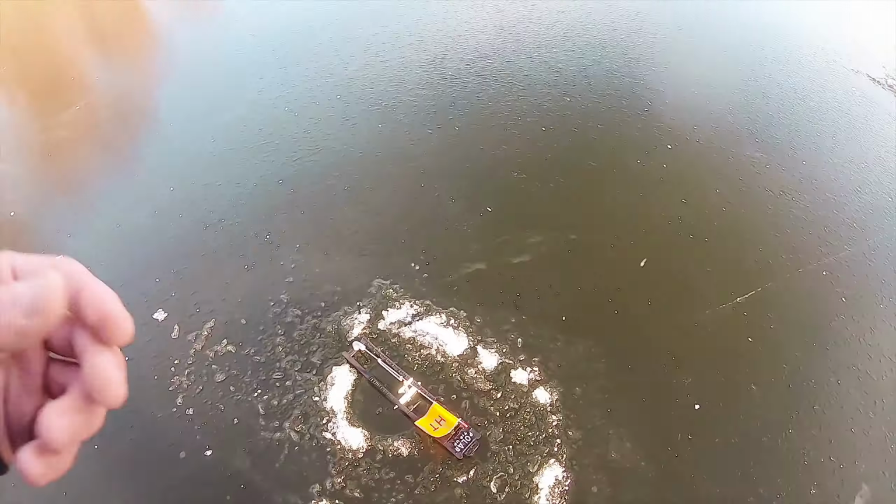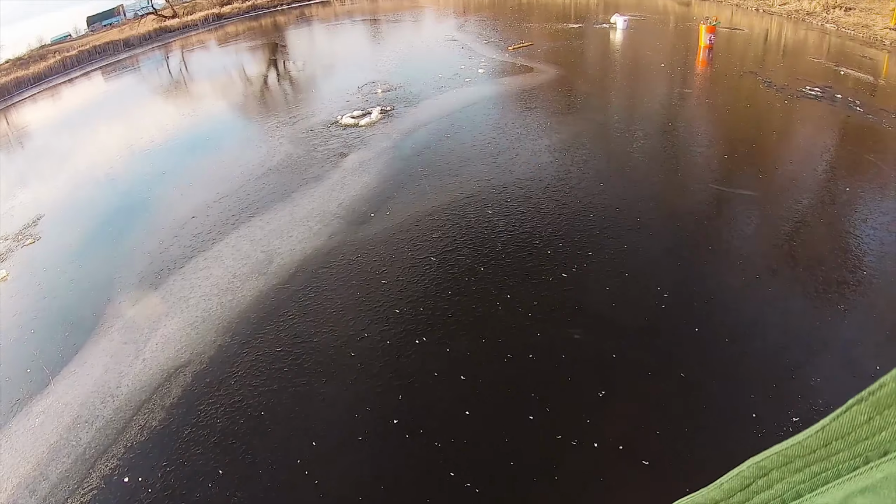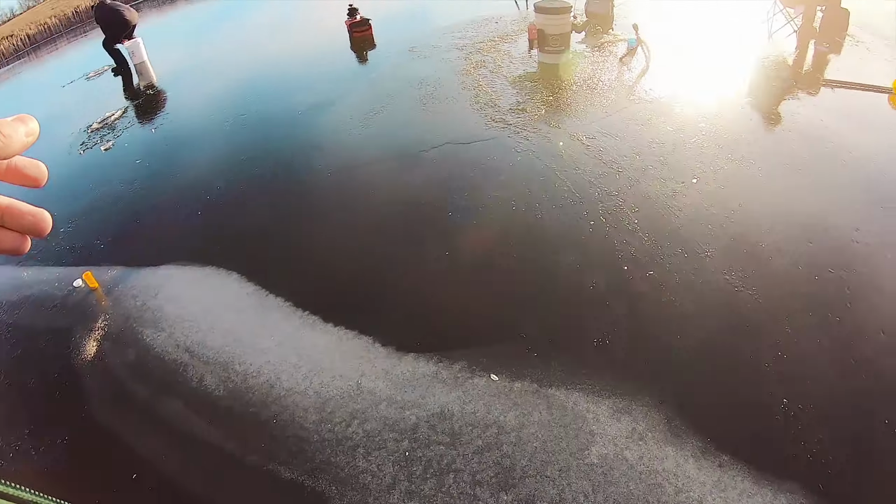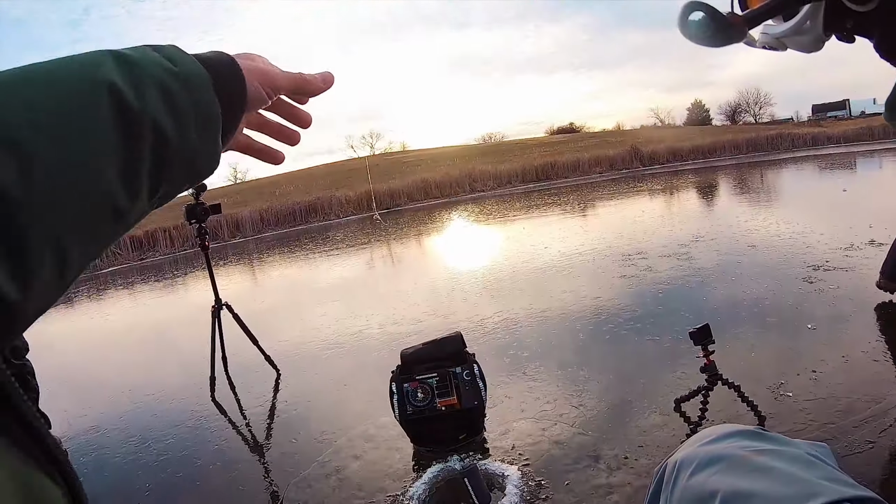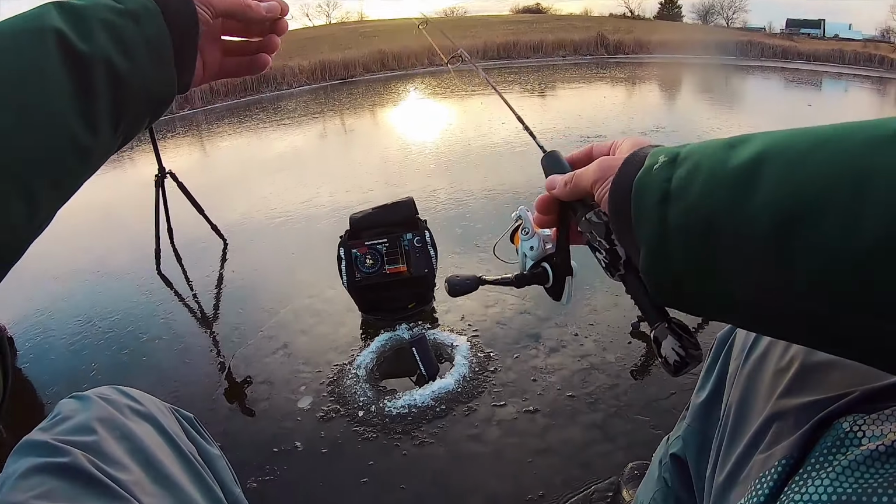All right, guys, so I just set a tip up there. Rick has a tip up over there. Trevor's got one right there. Trevor's jigging there. He's over there, and then I'm jigging right here. Already 25 gills landed. Oh, I got no bait. Come on, Tommy. So far, this is a pretty good day to get out on the ice finally.